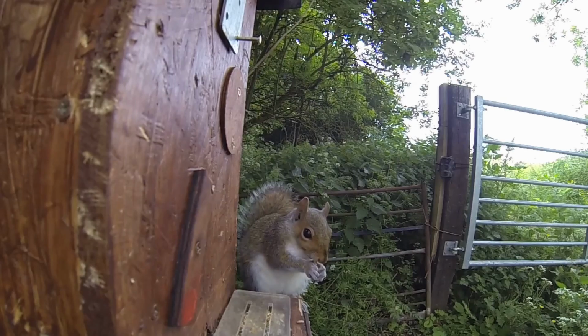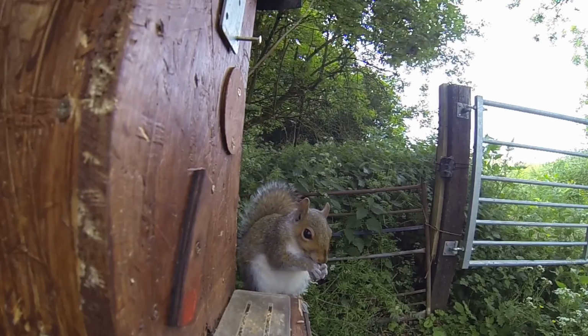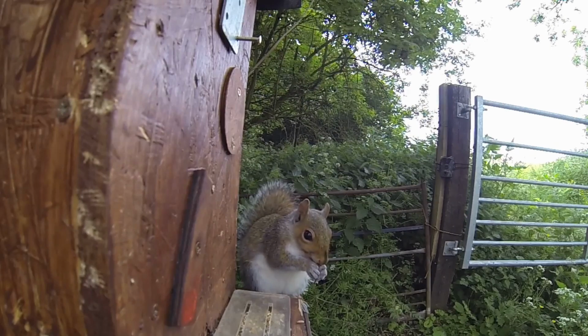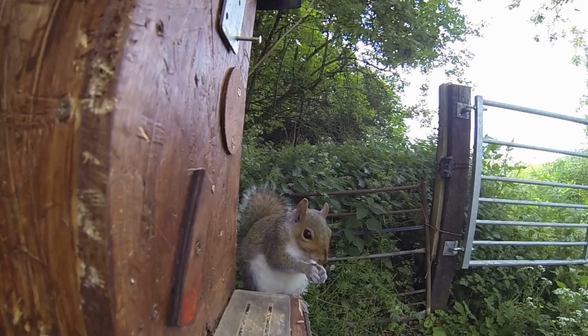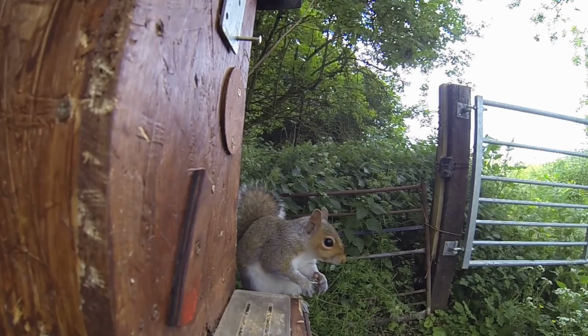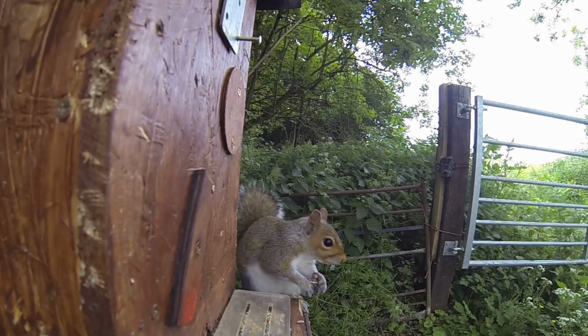As they move into the feeder, I usually get sort of 3-4 per session. Then it goes quiet for a week or two and then it picks up again. Those eagle-eyed of you will notice I've changed the feeder again. So this time I put a nice acrylic lid on there to keep the corvids out but keep them interested and to keep the squirrels coming back for more.